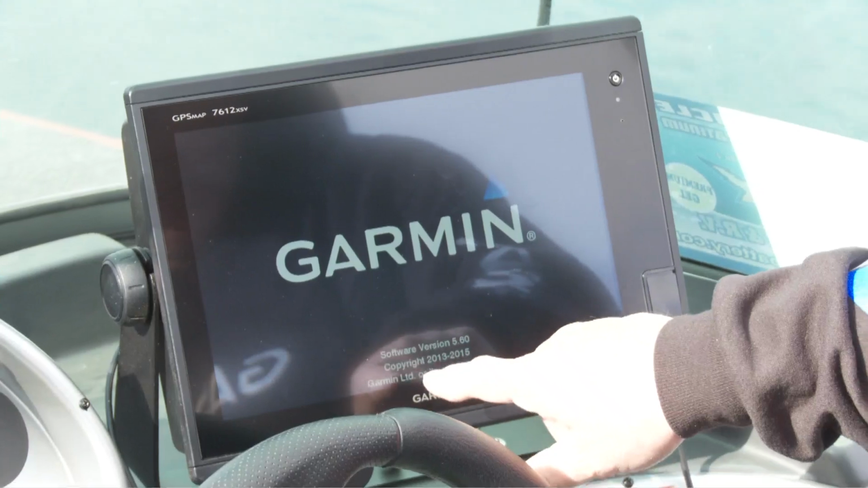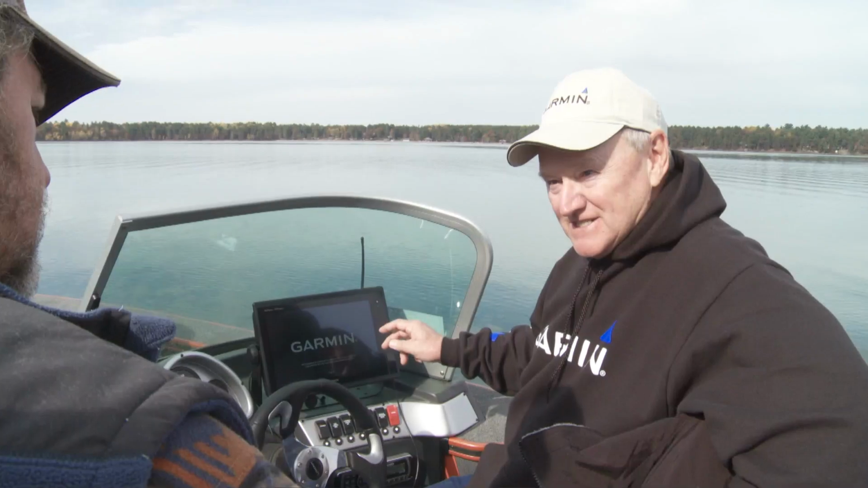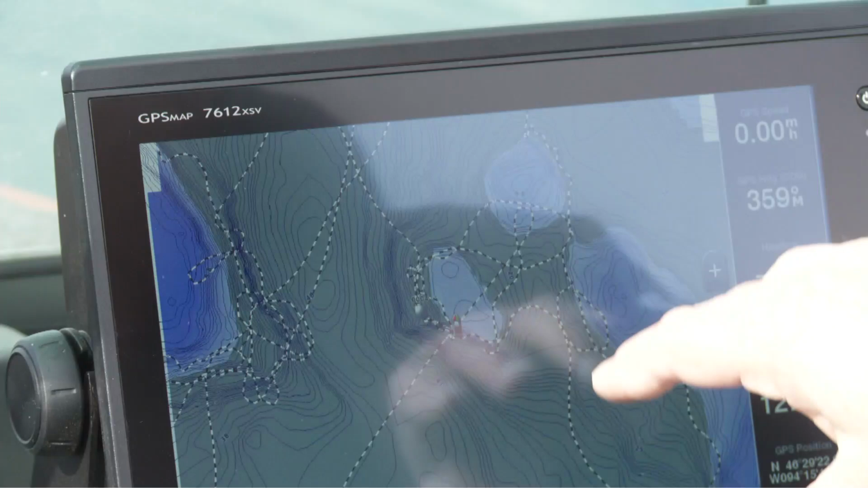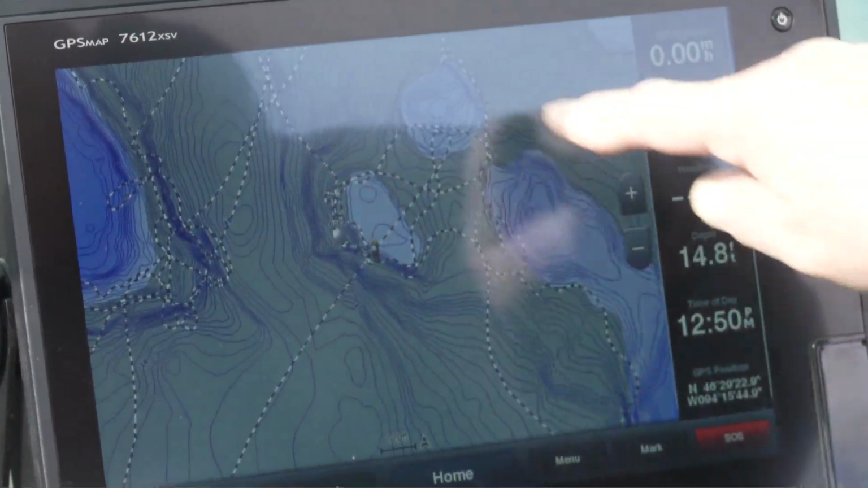Yes. It's unbelievable the cartography that Garmin has in these units. The inland maps, there's 17,000 lakes, 6,700 of them are high definition, which means 1 foot contours shoreline to shoreline, and that is preloaded. It comes right from the factory at no extra cost to the consumer. For 2016, we're going to go from 6,700 high definition lakes to 13,000 high definition lakes.